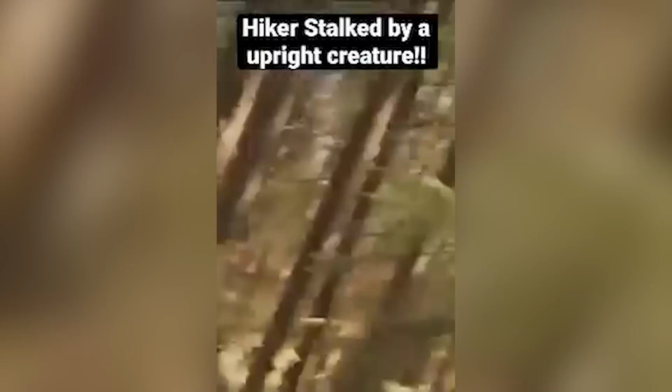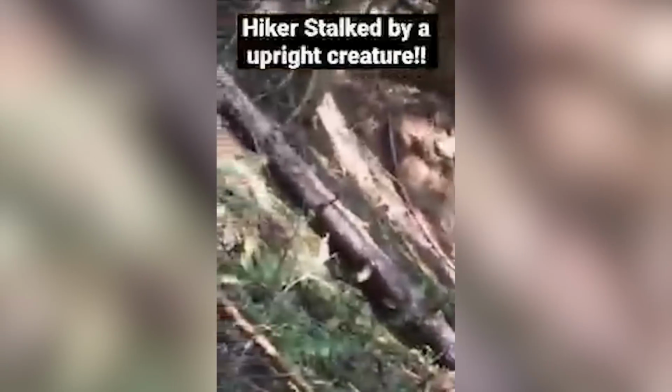This hiker started recording with his phone while in the forest because he realized something might be stalking him. Although he shakes the camera a lot, perhaps due to being anxious, we can easily spot something in the distance, looking directly at him.